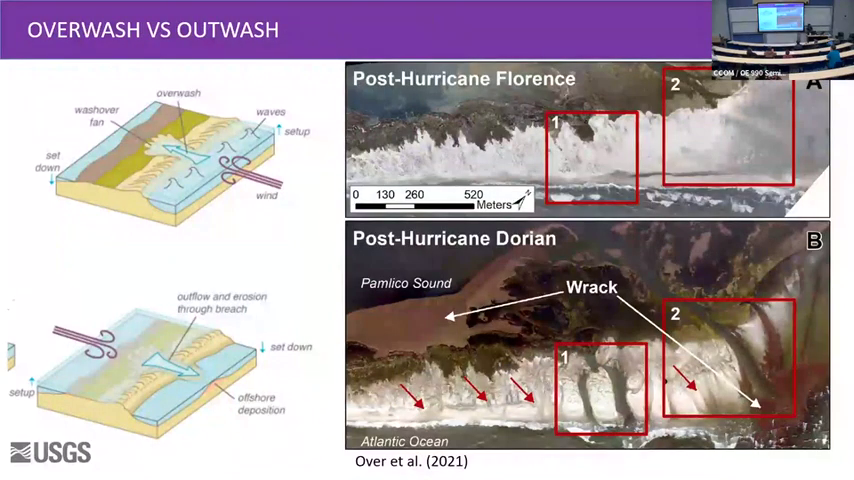And what this ended up doing is when you push that much water up against the backside of a dune, so this is all the rack that got floated, you create all these channels.